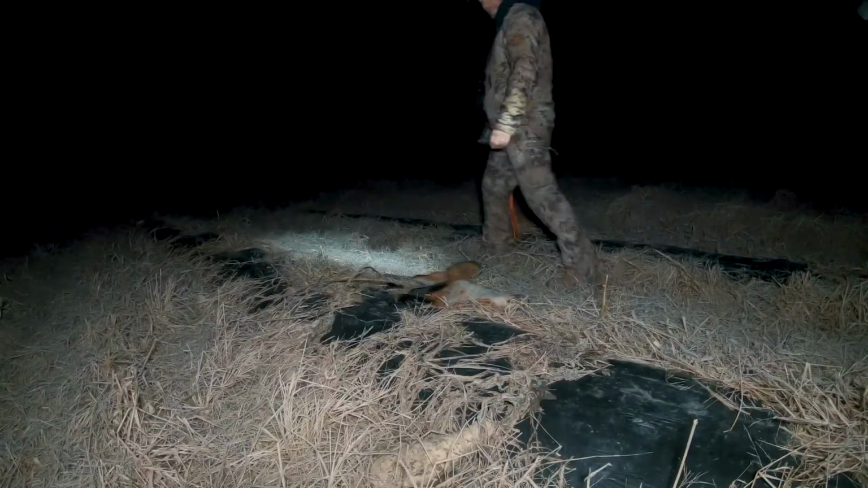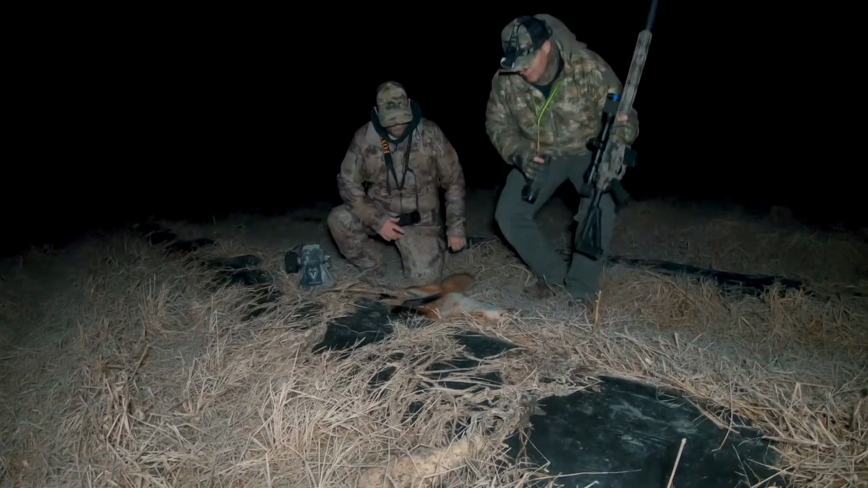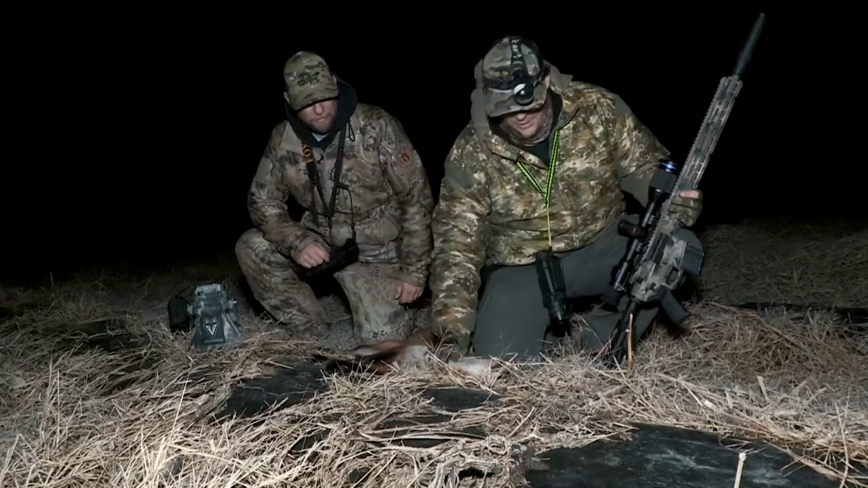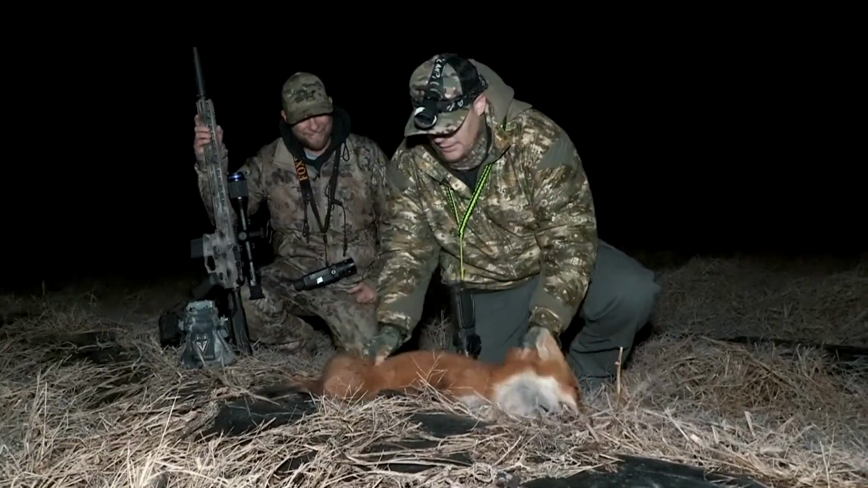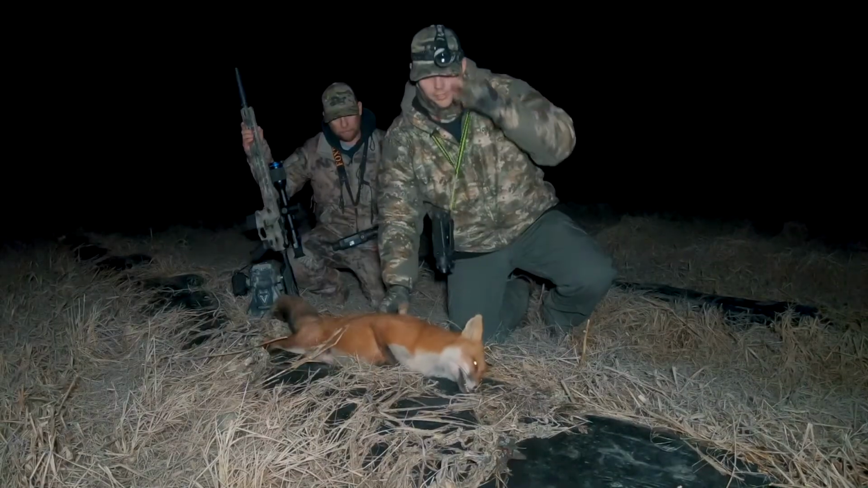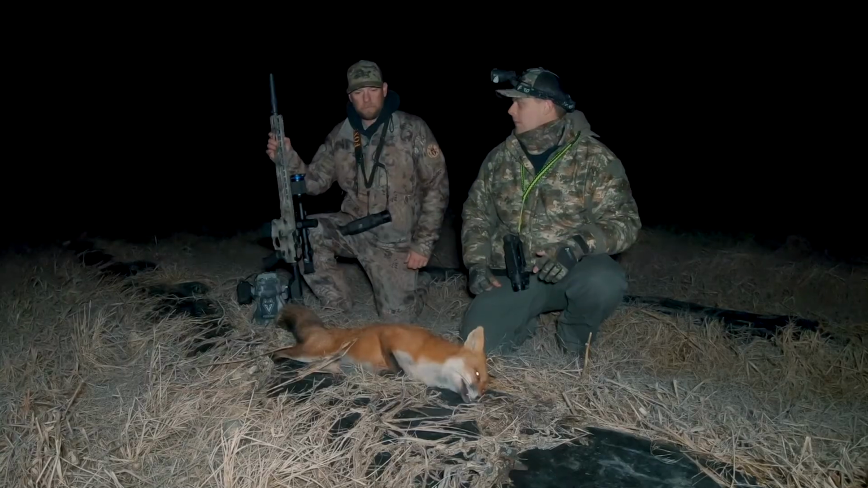I couldn't see him. He was down here in between, just over the top. Yeah, he's in between these watermelon rows. I think that's the first time I've ever shot a fox in a watermelon patch like this. Here, let me hold that for you. You'd be surprised at how many watermelons these foxes will eat. That's how it is in Texas with the coyotes. They get in those watermelon fields and they just eat the center out of the watermelon. Yeah, they'll tear them up.